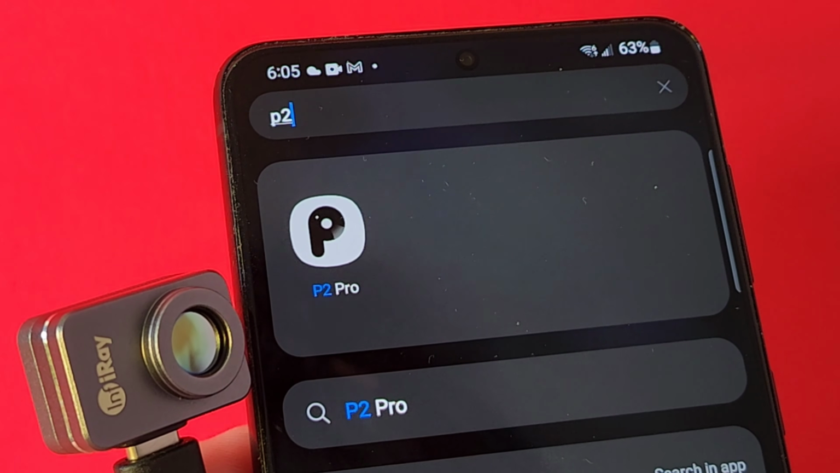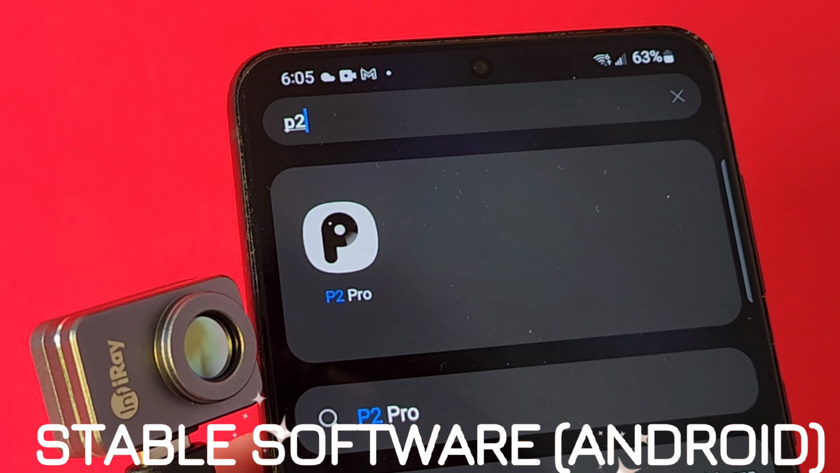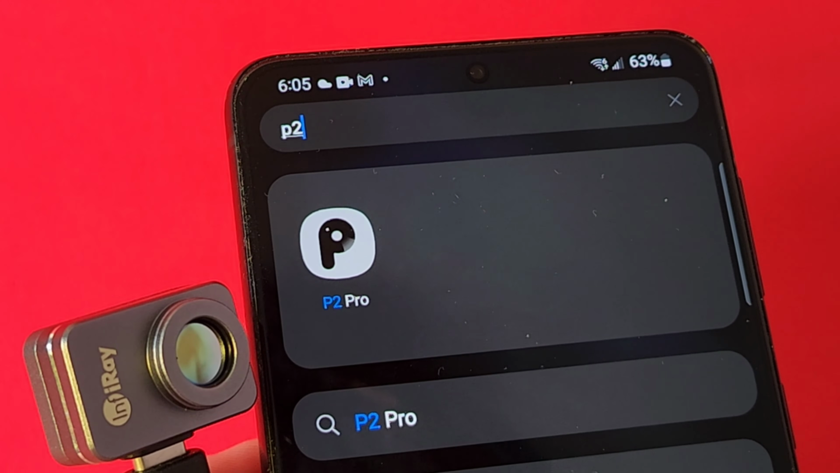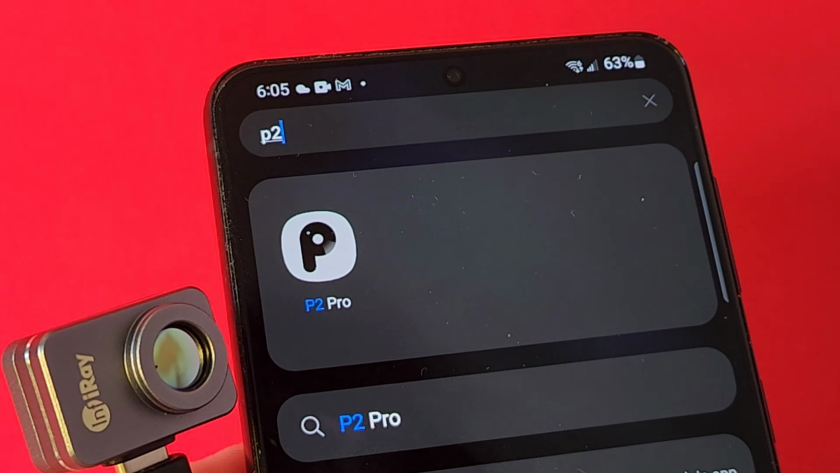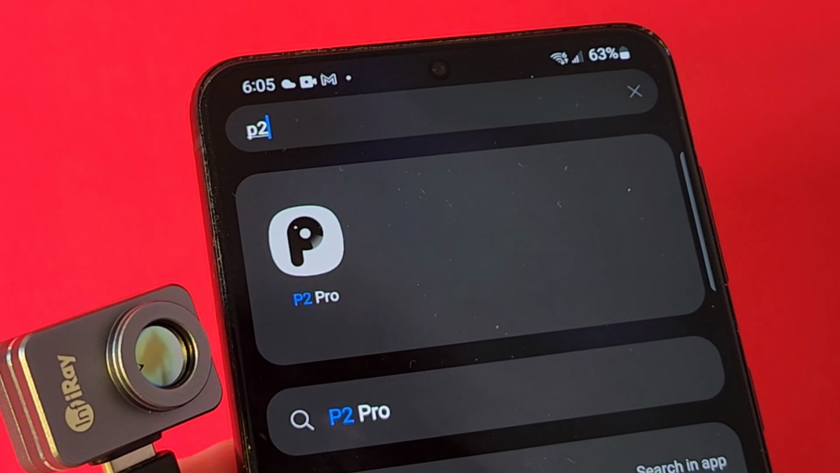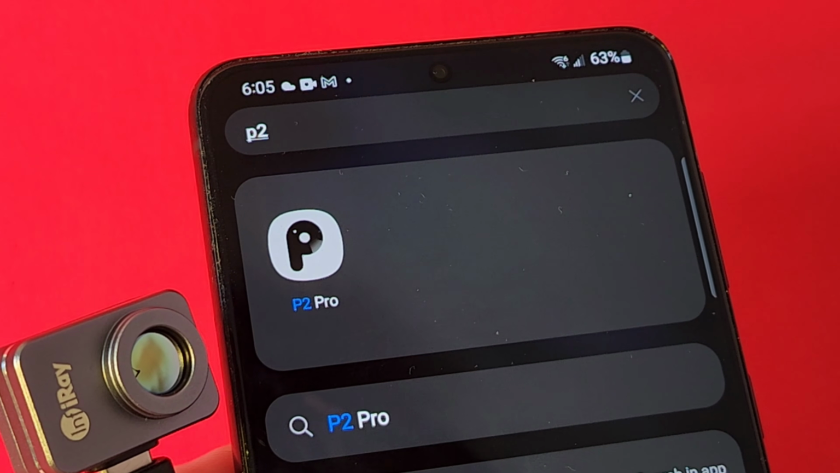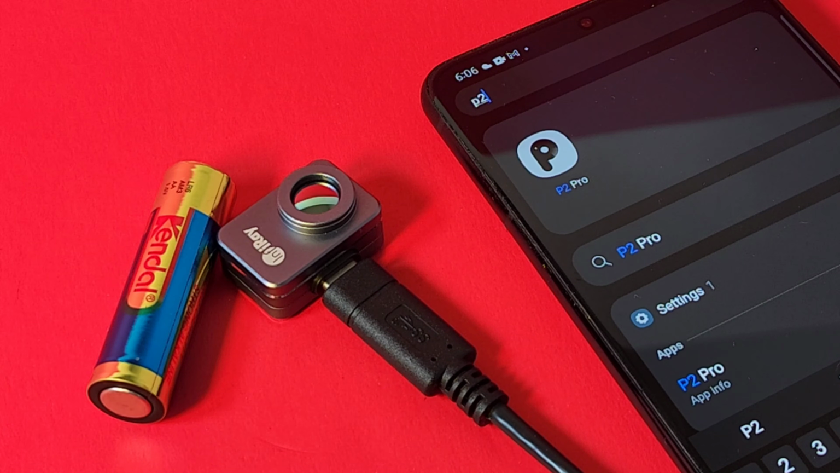I am super happy to report I've had zero issues, none whatsoever, with that P2 Pro software and my Android phone. Nothing, nada, not one issue. This thing is so well programmed, I'm blown away. I just can't get over the size of this thing. It just blows me away. You know what? These things are great devices. Some might think of them as expensive toys, but you know what?